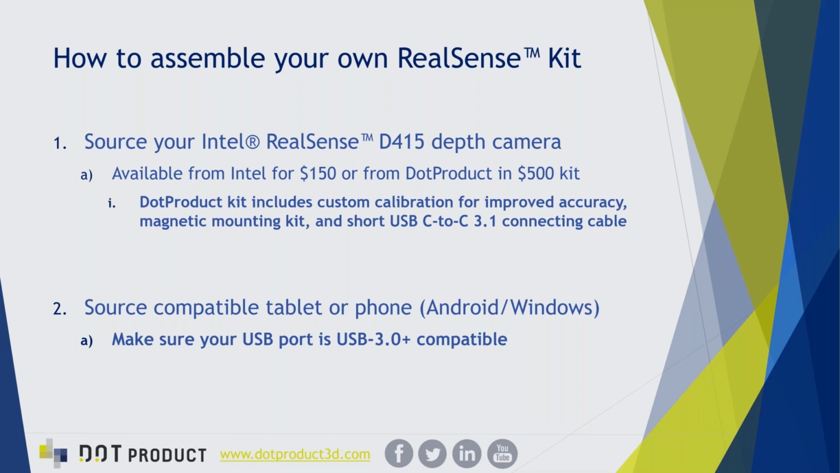So first off here, you need to source your RealSense camera itself. As mentioned, we recommend the D415 as the best solution of the currently available RealSense cameras for scanning indoors and outdoors, even in bright sunny environments. We do support the D435 and the D435i as well. However, for 3D scanning purposes, we are getting the best results from the 415. This camera is available directly from Intel for as low as $150, or in a kit from DotProduct, which includes custom calibration, a magnetic mounting kit, and USB-C to C connecting cable for $500.